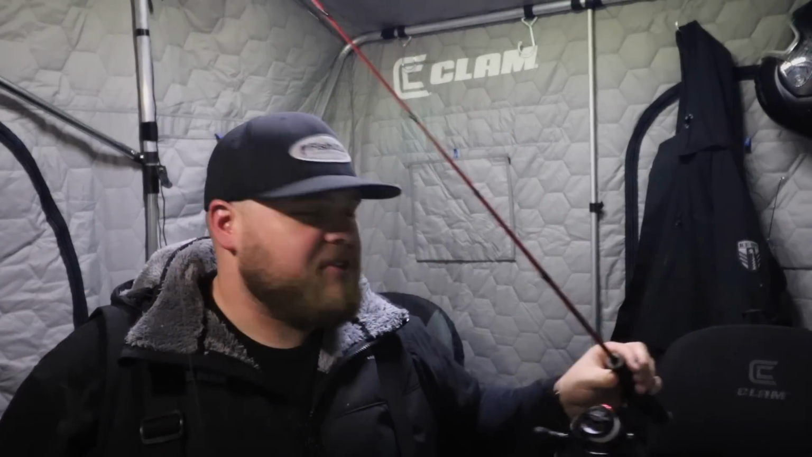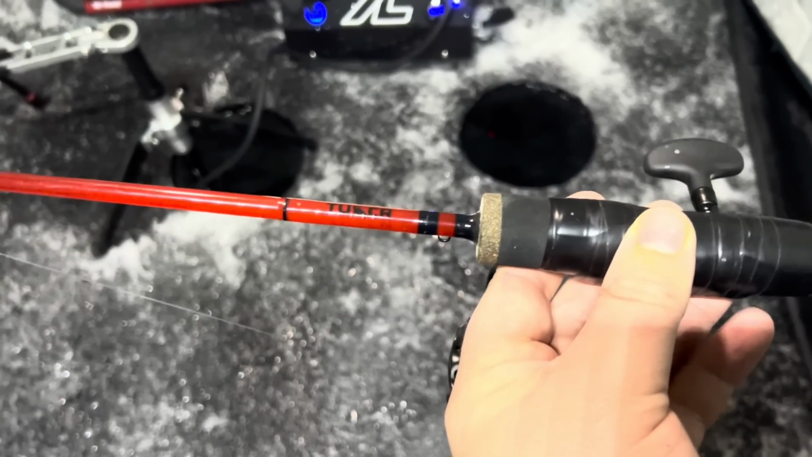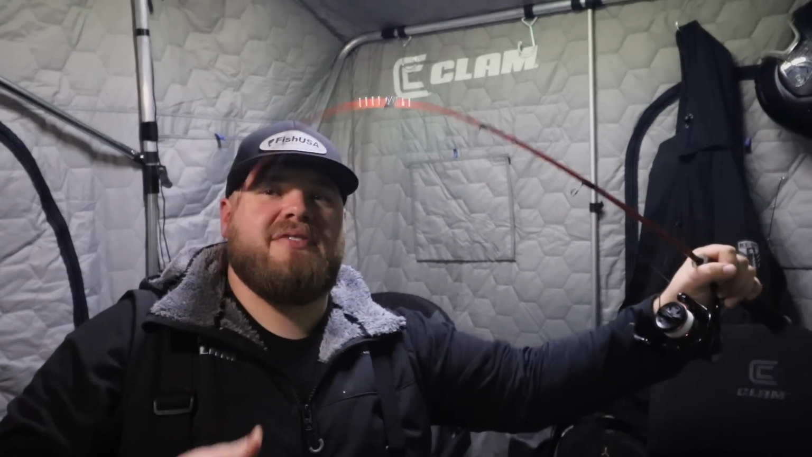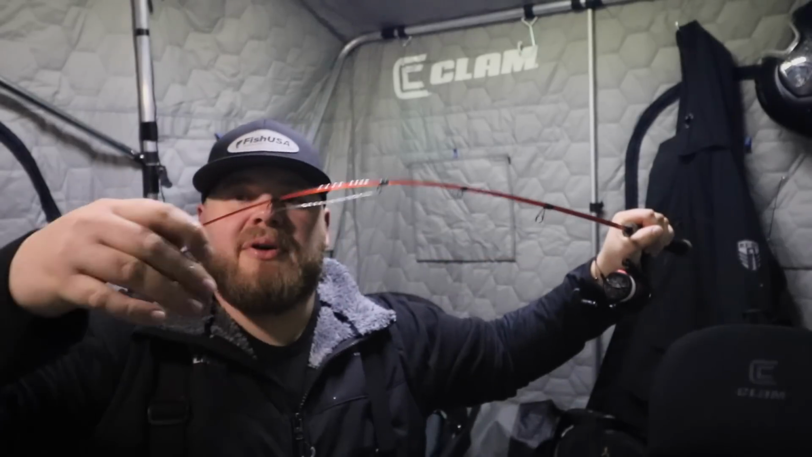That minnow is sitting level and forward, but I'm running it on a 38-inch tuned up Custom Rods Vulcan. It's similar to the Commander. It's kind of like a power walleye rod, except instead of graphite, this one is actually fiberglass, which is crazy because it's the most sensitive fiberglass rod I've ever used, but it's not quite as fast of an action. It's a little bit slower, but still tons of backbone.